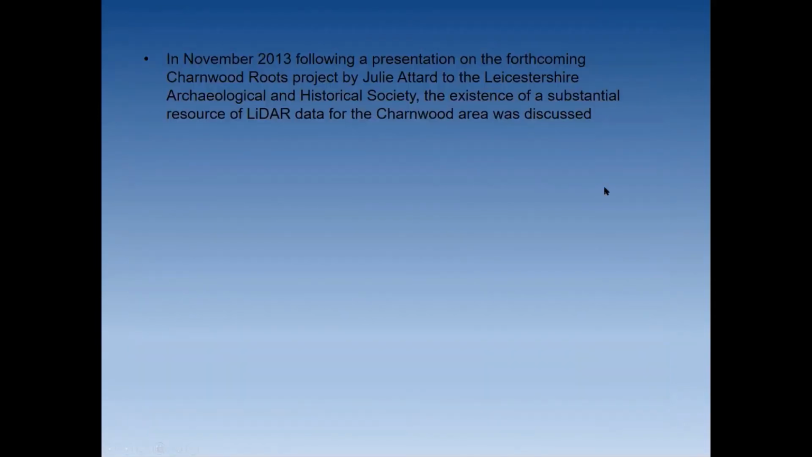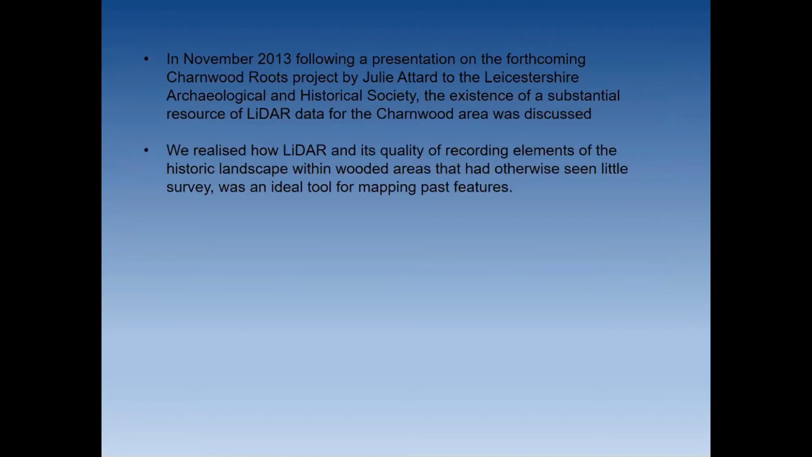So that was an example of that. Back to Martinshaw Wood. In November 2013, following a presentation on the forthcoming Charnwood Roots project by Julie Attard to the Leicestershire Archaeological and Historical Society, the existence of a substantial resource of LiDAR data for the Charnwood area was discussed. We realised how LiDAR and its quality of recording elements of the historic landscape within wooded areas that had otherwise seen little survey was an ideal tool for mapping past features.